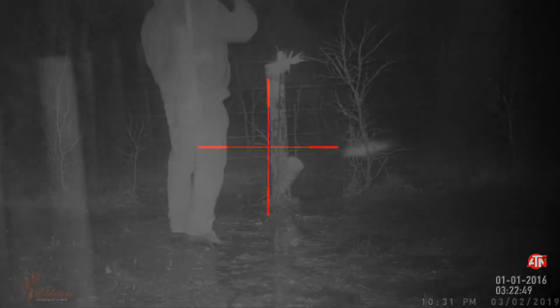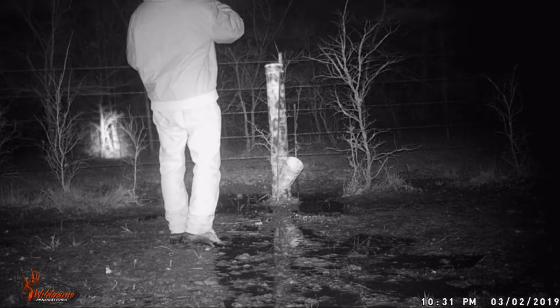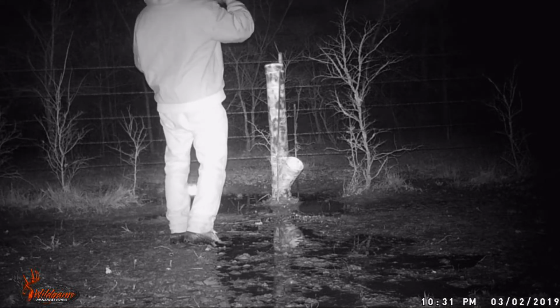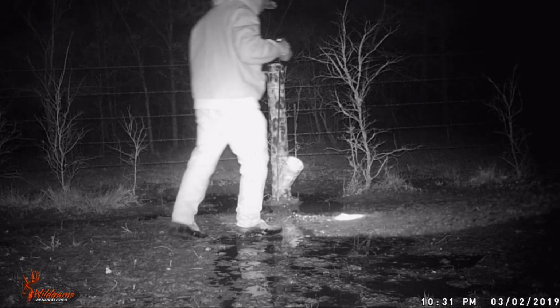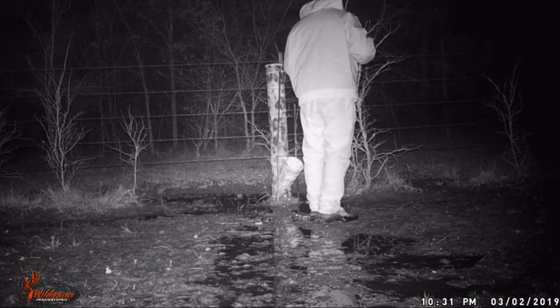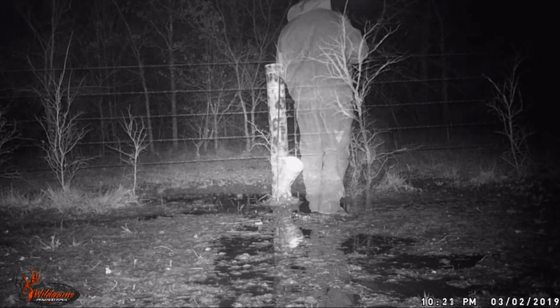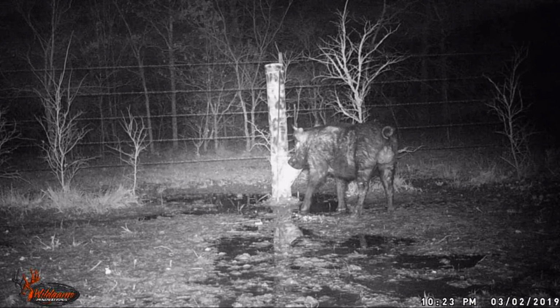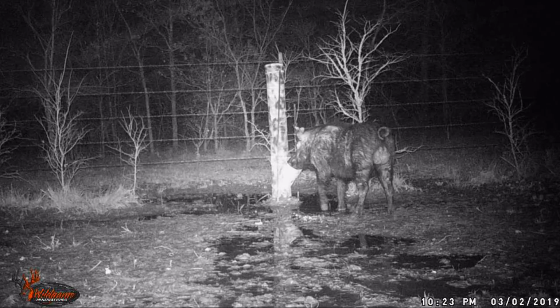When the smoke cleared, I went down there and started looking for him. And man, I thought he was going to fall right in his tracks. Normally I shoot him in the head or in the neck or something, and they fall right down, but this plan didn't quite work out like I had hoped. I had the trail cam on. I put it in slow motion. You can see what happens.